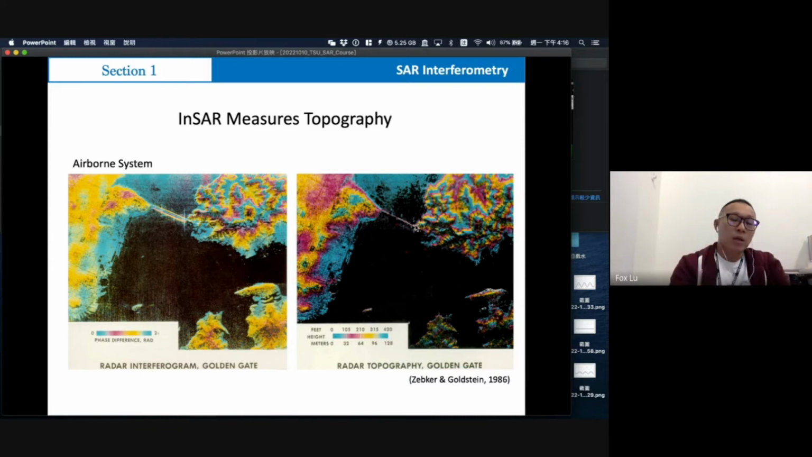But when the scientists got quite good results in the airborne systems, they started to think about how we could get the whole Earth's topography.